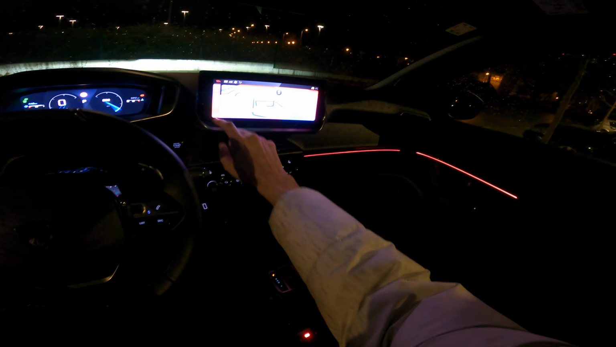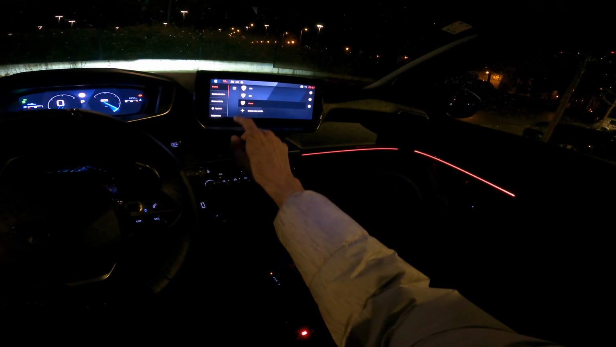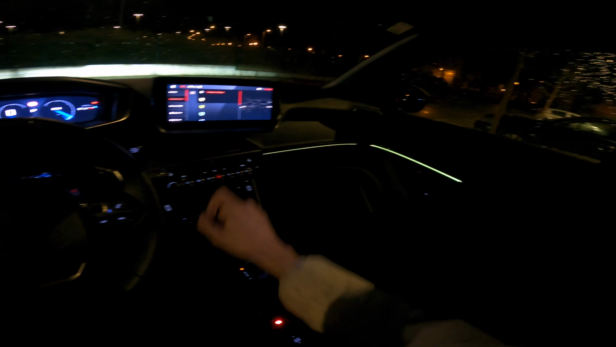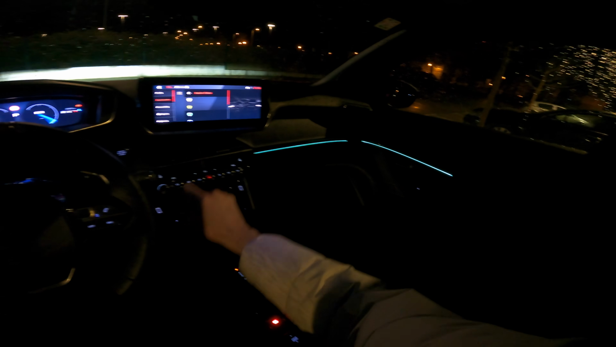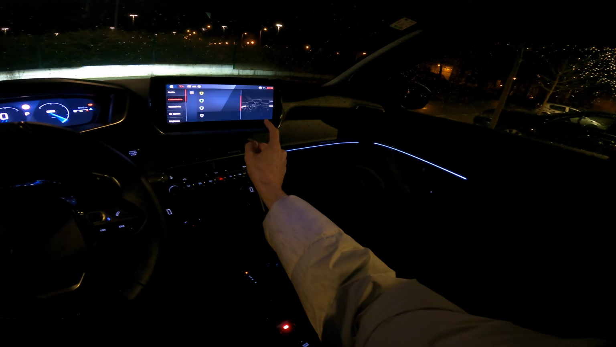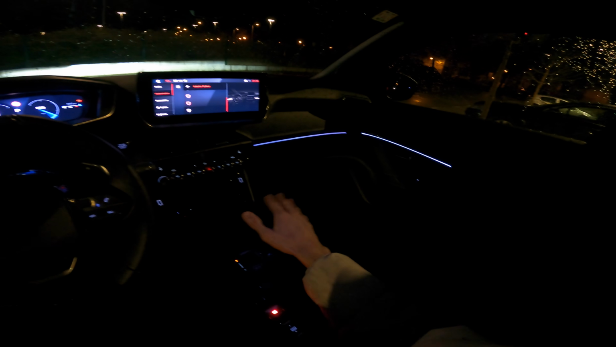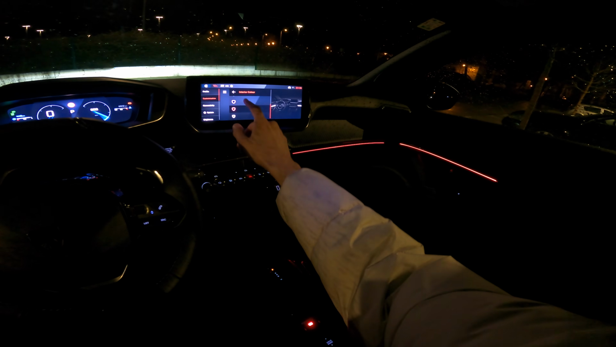Now let me just show you though. So we have Apple CarPlay here, but not what I wanted to show. Settings, so let me just browse through the customization. Interior lights, so let me just show you here. You have the green. There's like 2 tones of green, actually 3. There you go. Then you have like a blue, white, still actually looks blue perhaps, purple. Oh, there's a white, so it kind of matches the white illumination on the buttons, but I'm gonna keep it red. It looks kind of cool.